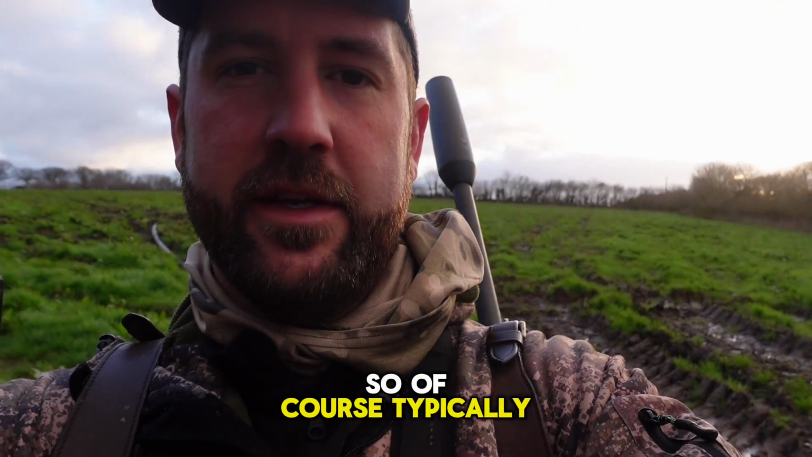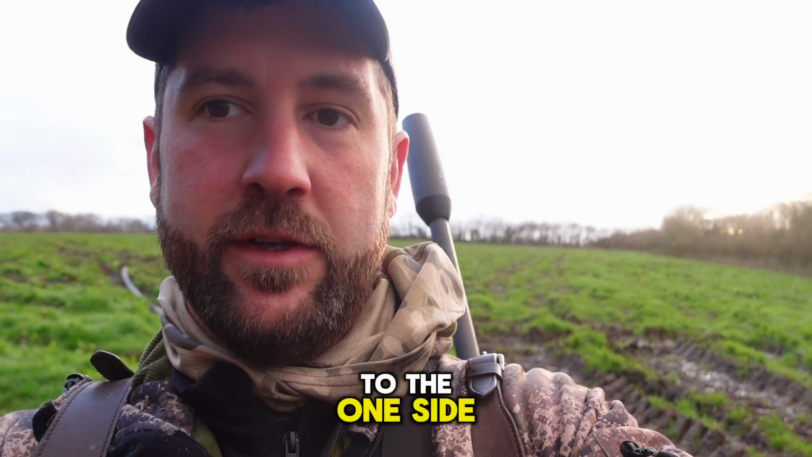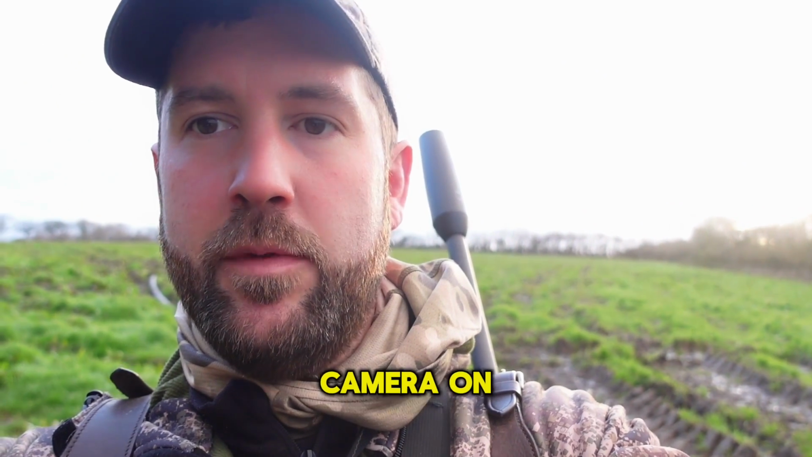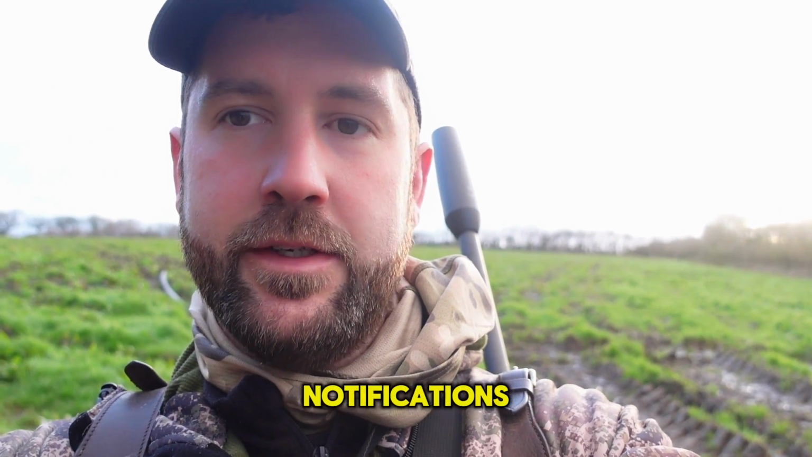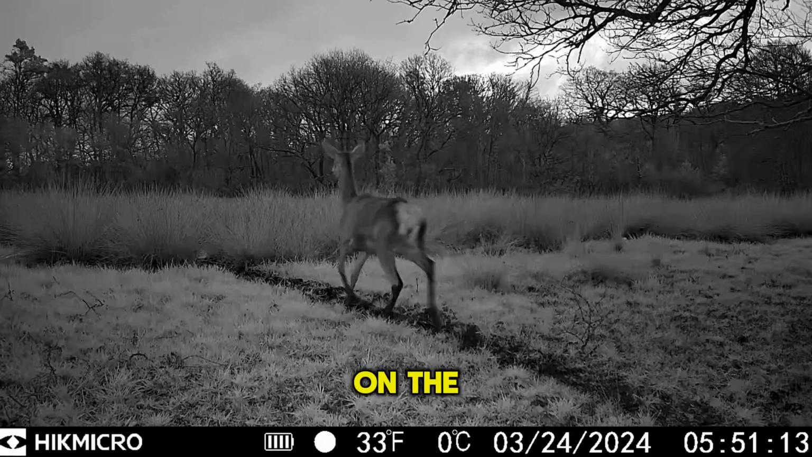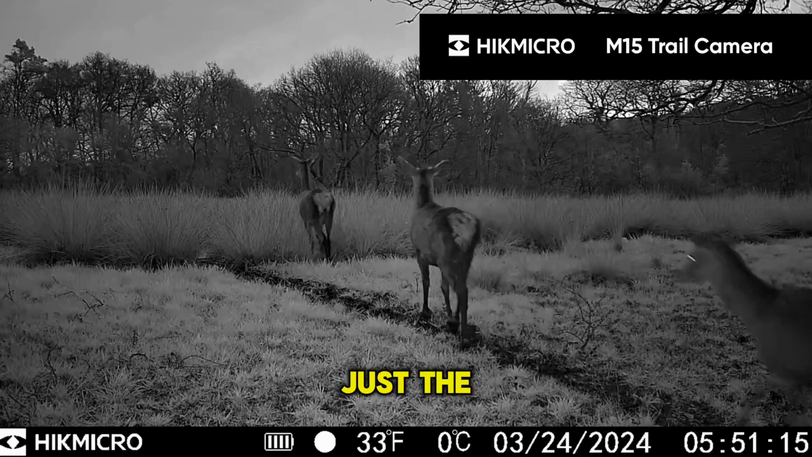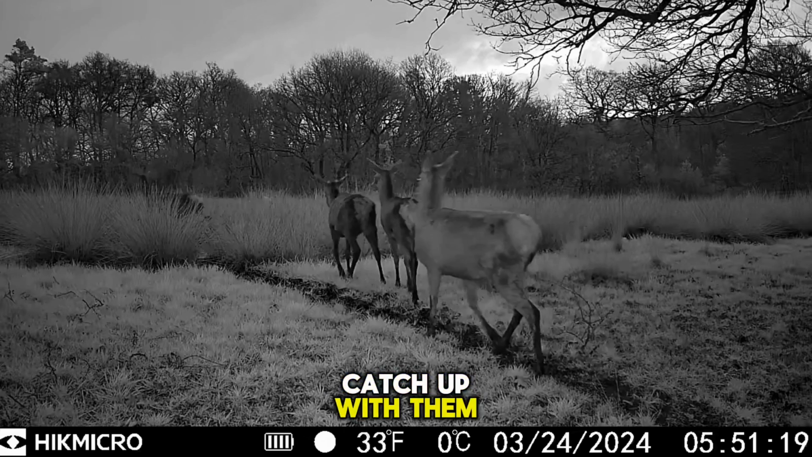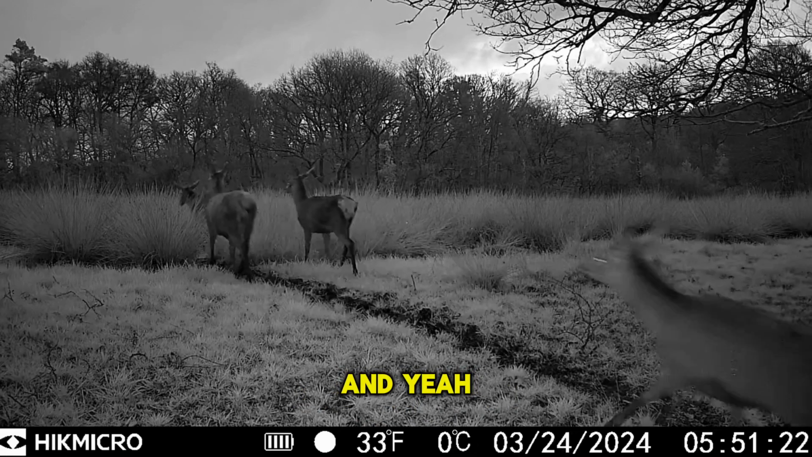So of course, typically, and as always, we decide to come to the one side of the farm in favour of the wind, and just check my trail camera on my phone, and I've got 3 notifications and about 10 reds that have walked past on the other side of the farm. Just the way the cookie crumbles every time, so we're going to go see if we can catch up with them in some of the scrubbier fields, and yeah, see how we go.